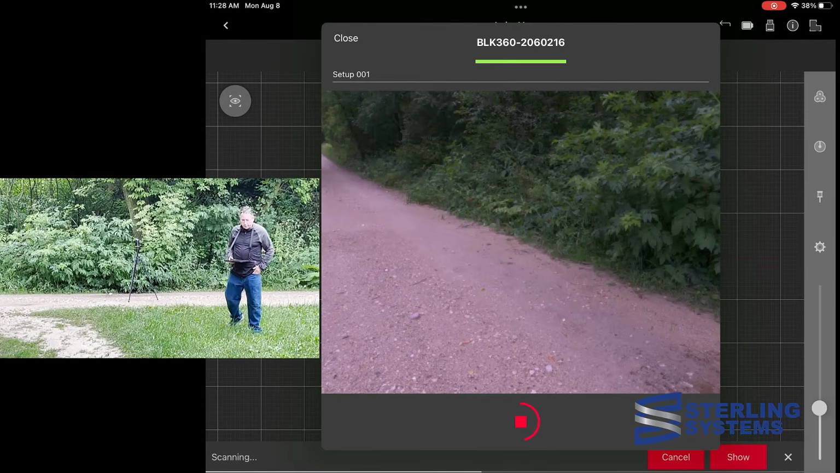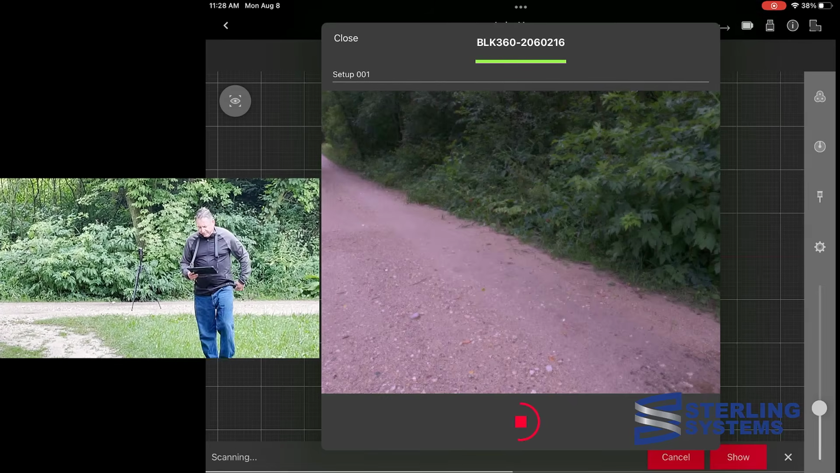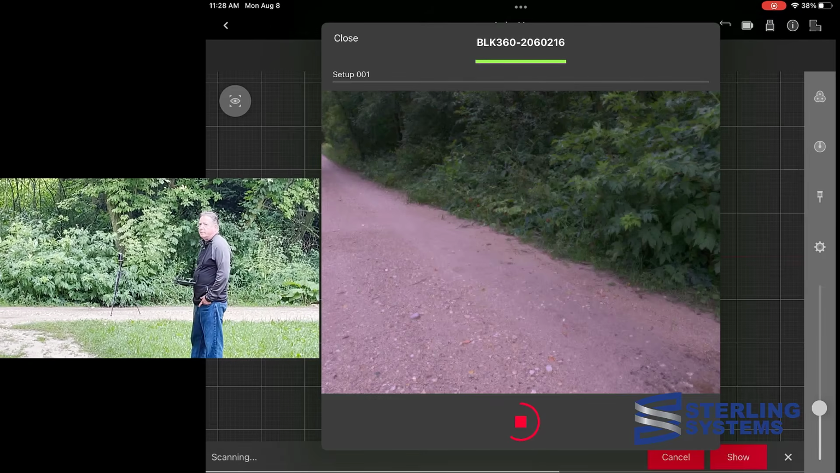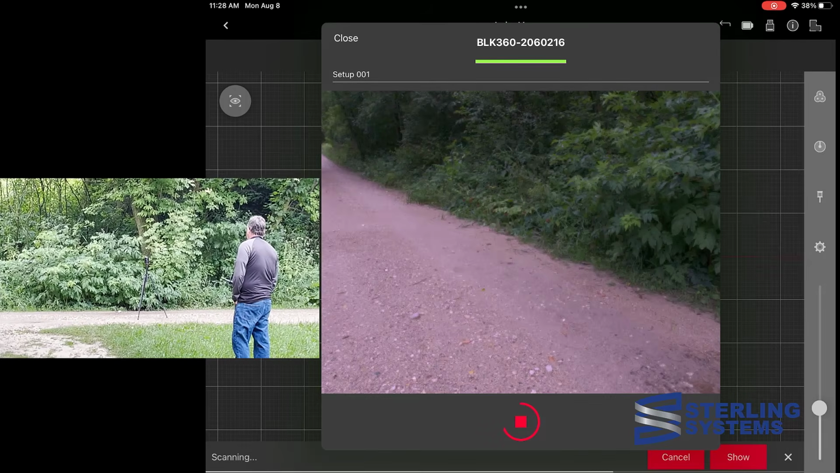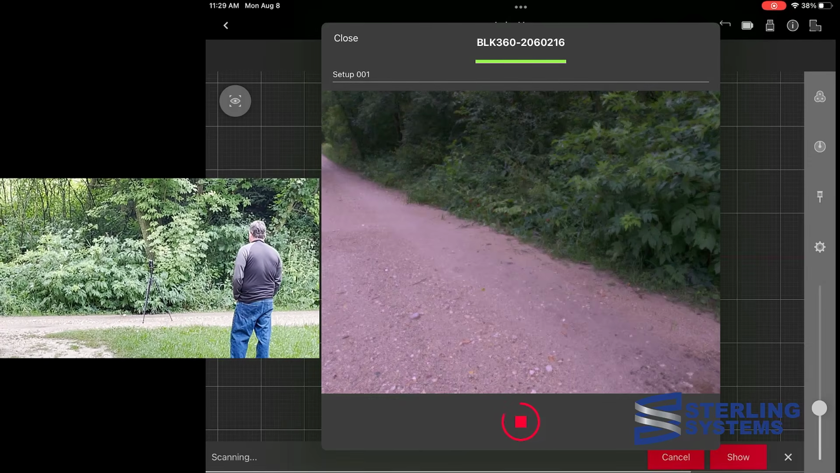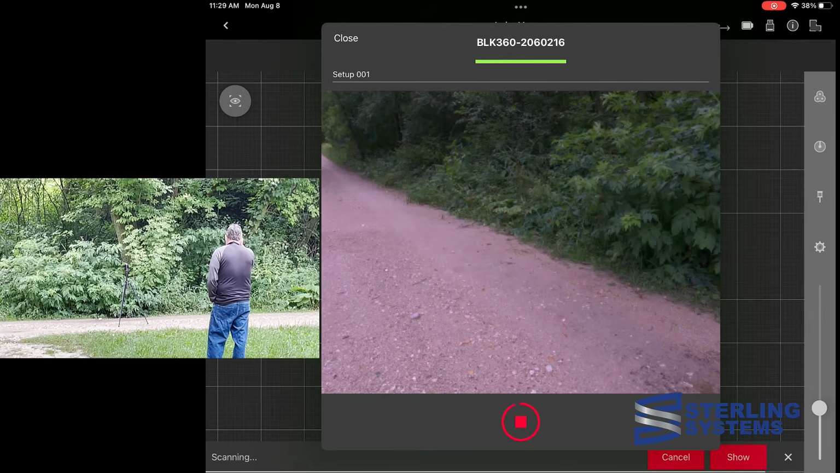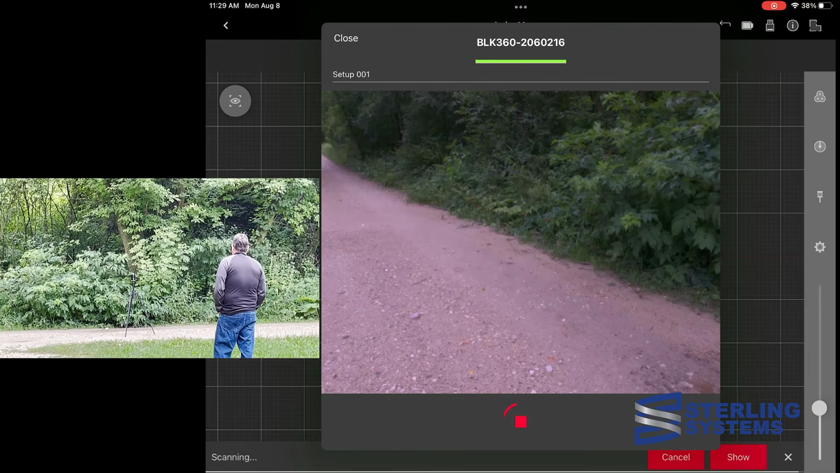And you can see on the tablet it's giving me the information as it starts to scan. And it's just about done with the photos and the scan.